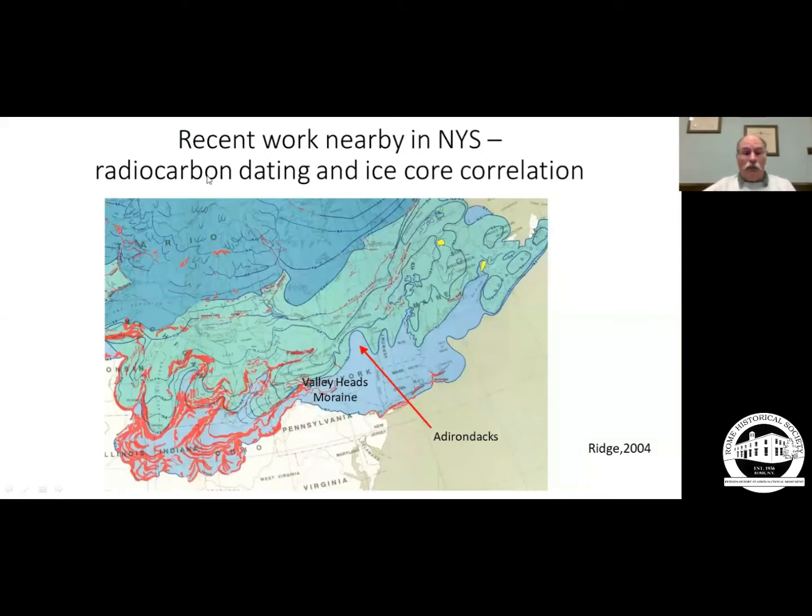Using radiocarbon dating in the late 20th century and the early 21st century, geologists were able to put some dates on many of these moraines, the piles of sediment that were left by the ice, and these red areas indicate those moraines.